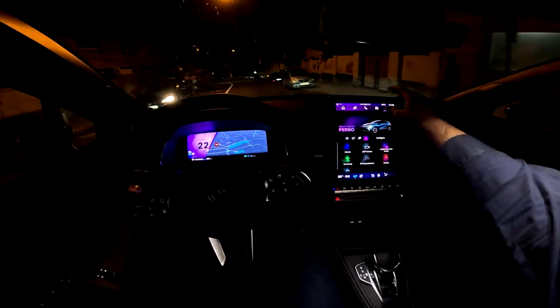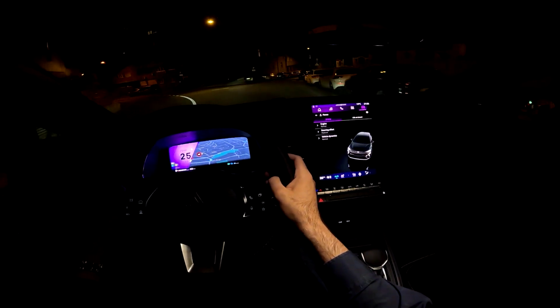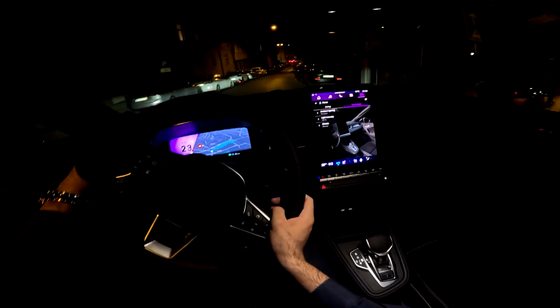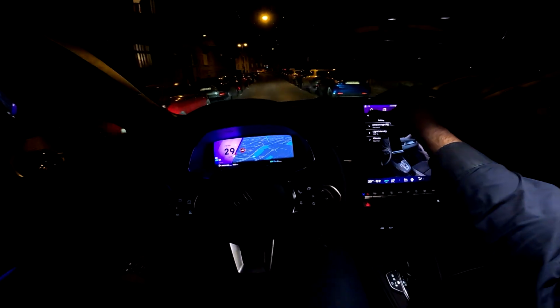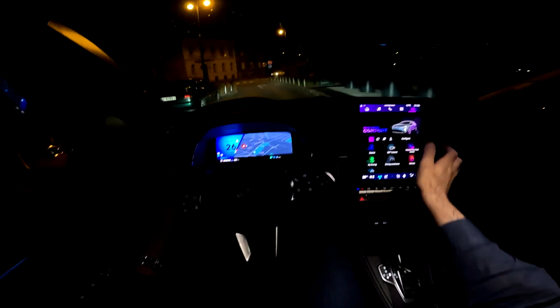And the things that you can adjust here, you can configure the engine, steering effort, vehicle dynamics, and the life on board. Here we have the ambient lights, light intensity, and the climate. So those are the things that can be configured on the driving modes. Let's put the comfort now.